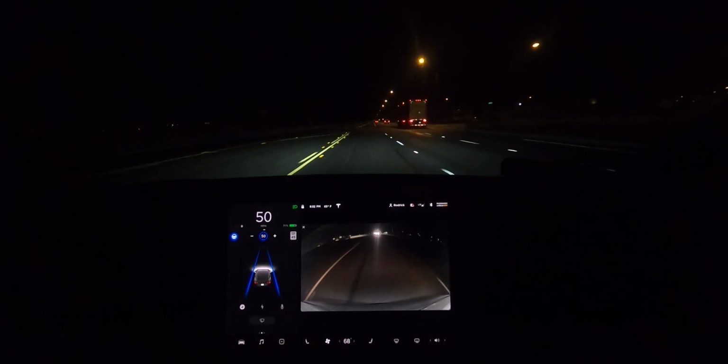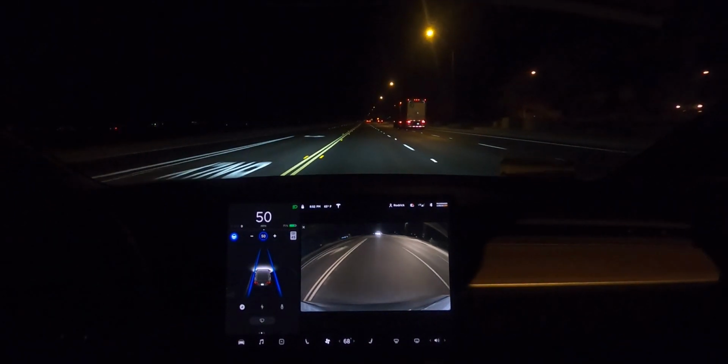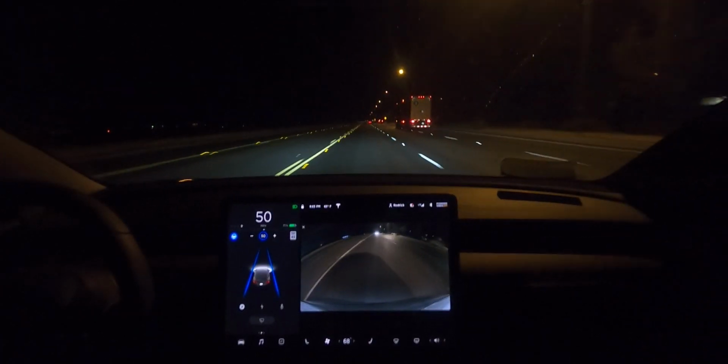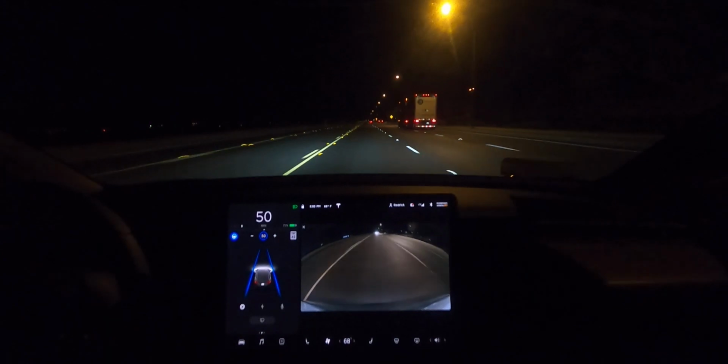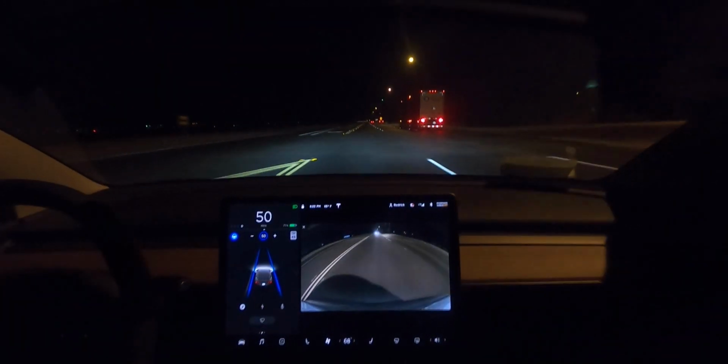So we are going 50, which, I don't know, it feels slow on this road. I feel like the speed limit should be like 75. But it's 45. Is the right lane ending again? We'd come down to 1 lane again.